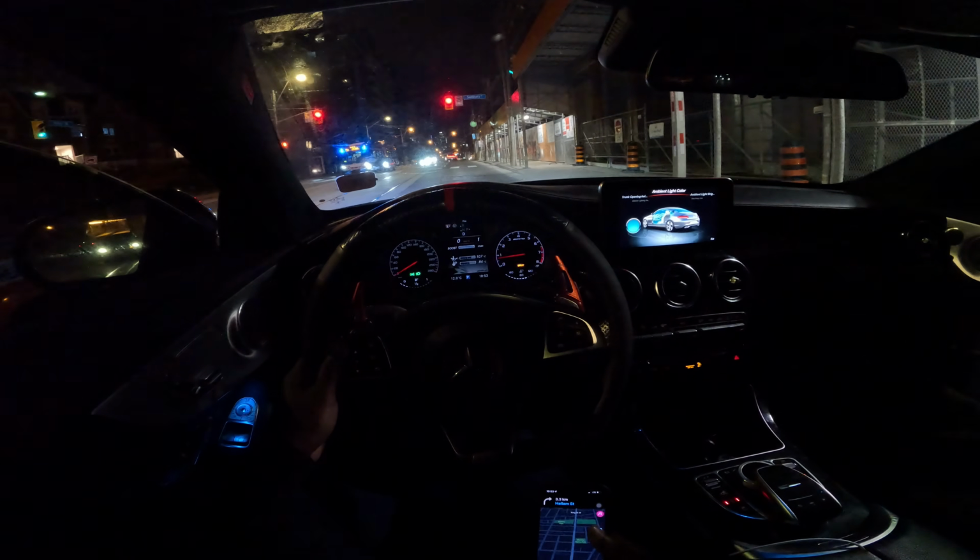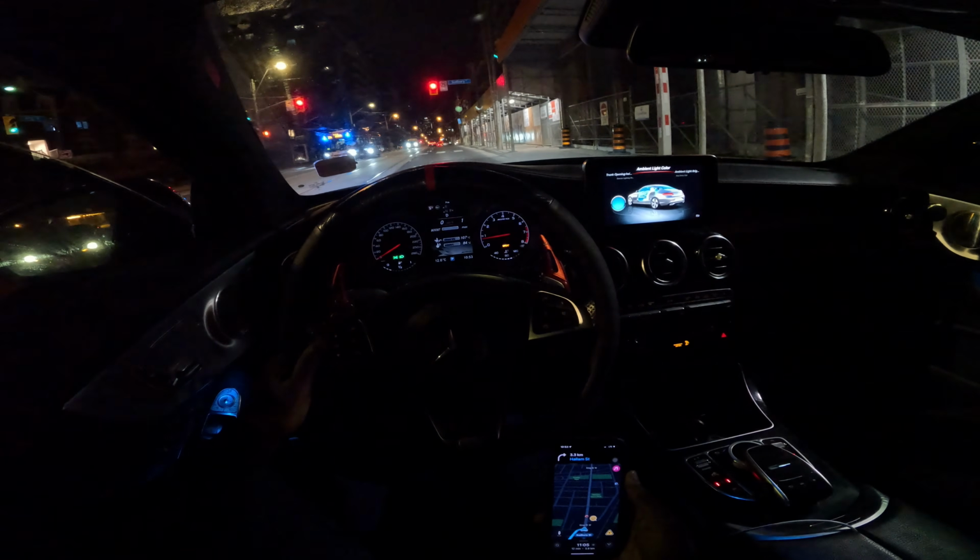These brakes are good. Every time, bro. Every time. Should be good though.